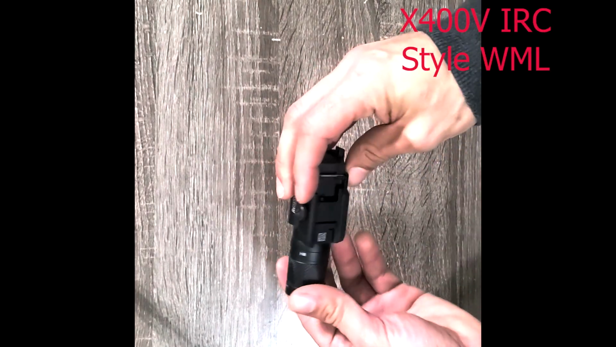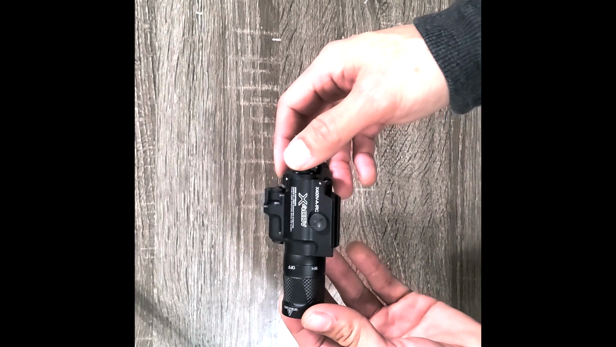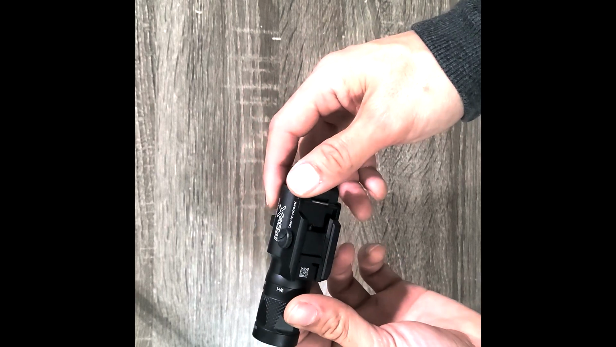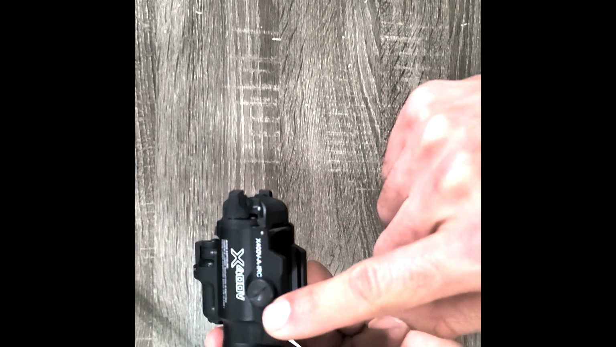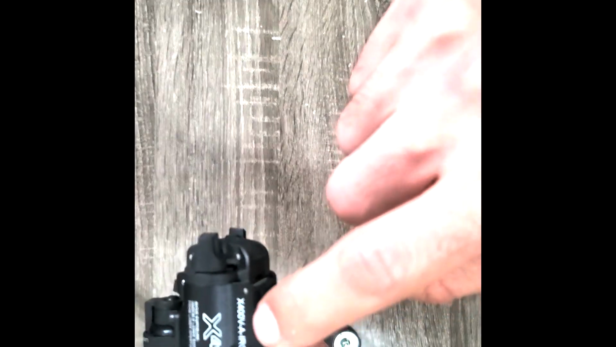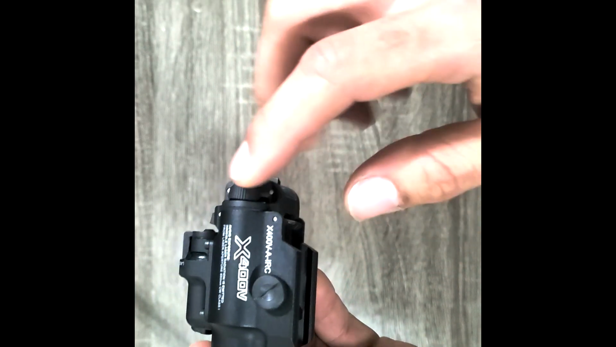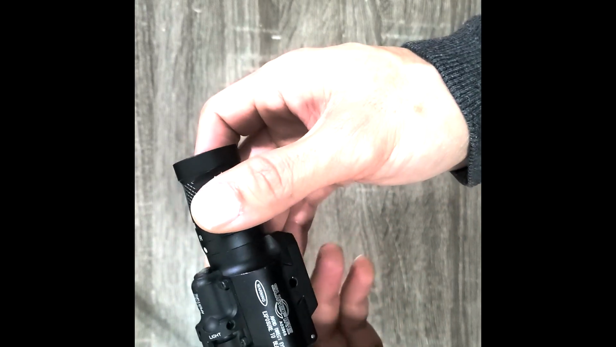Now here we have the X400V weapon mounted light. Again, this thing looks super legit. It's built really nice. It's metal. It has the B screw. As you can tell, it says X400V A. A, as we know, is the quick release version. So this is a quick tell sign of it being a replica. But again, regardless of that, it works properly and looks good.